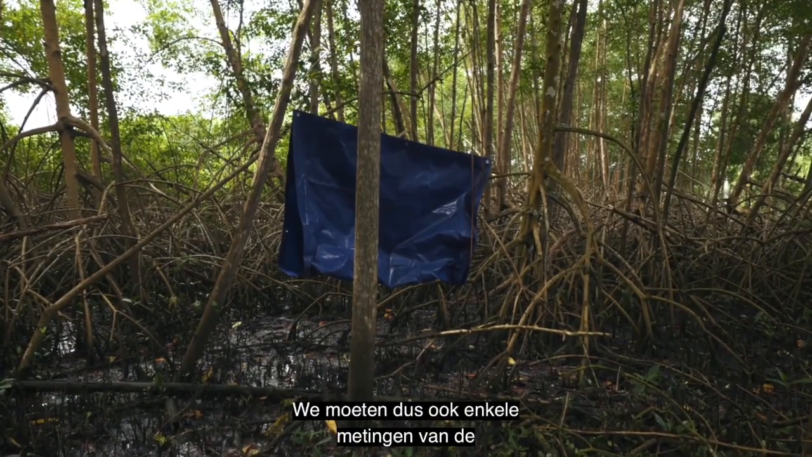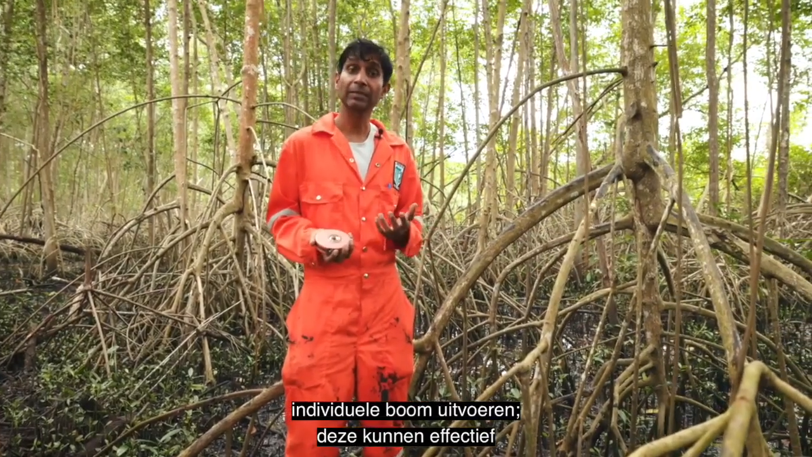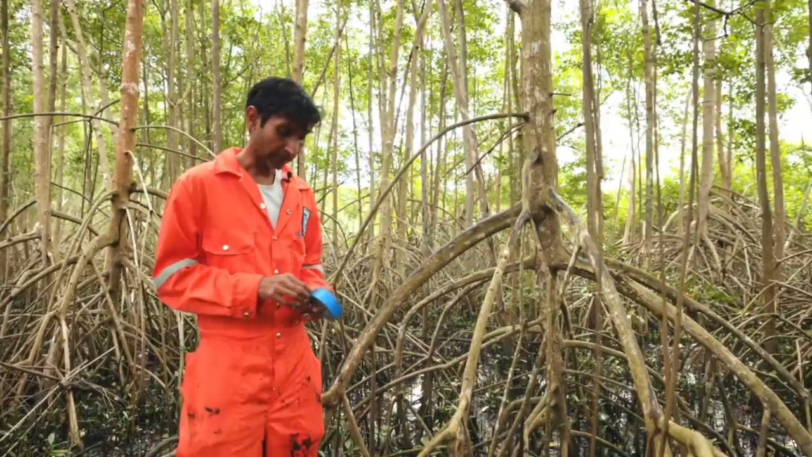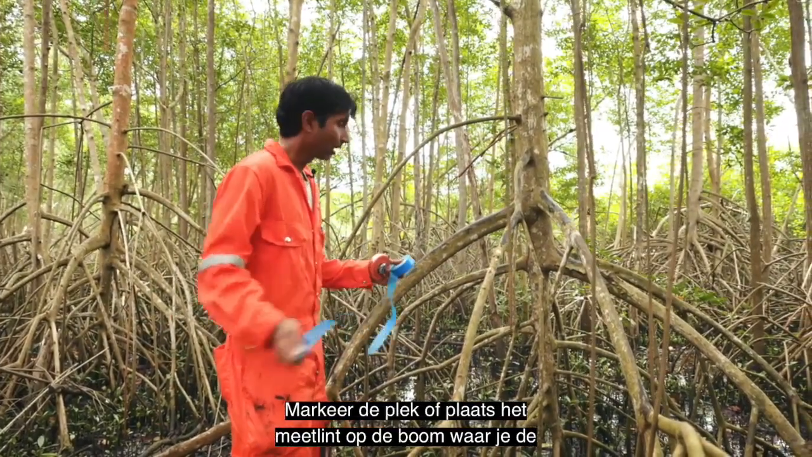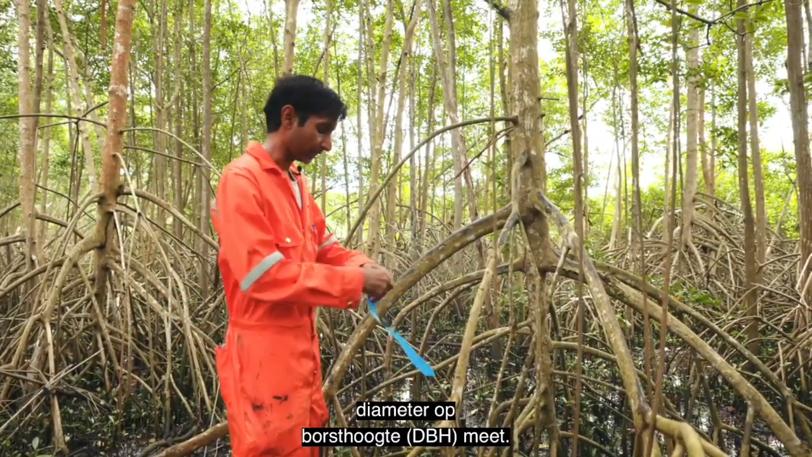So we also have to take some measurements of the individual tree. These can serve effectively as validation measurements. The best thing to do is to use some brightly colored flagging tape, and mark it or place it on the tree where you're actually measuring the DBH.